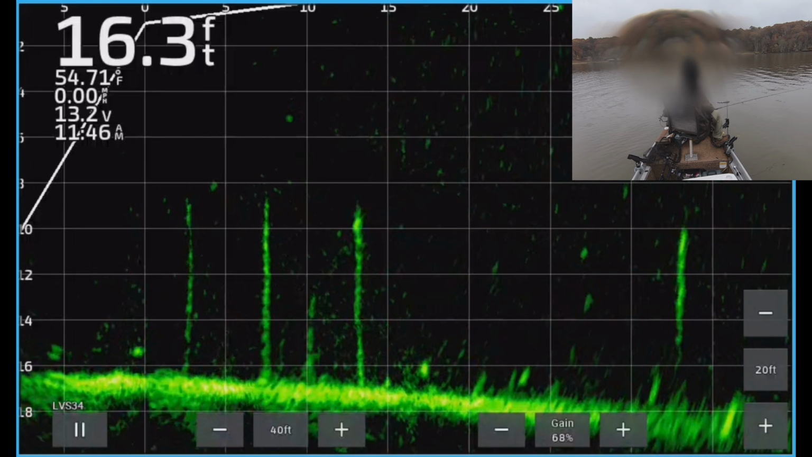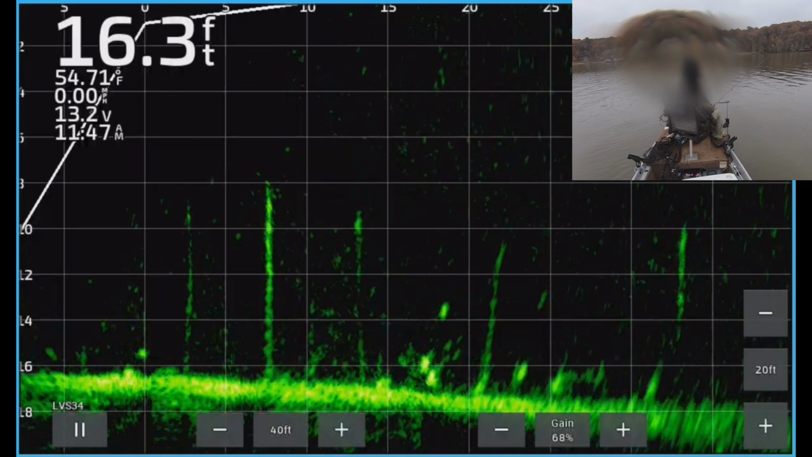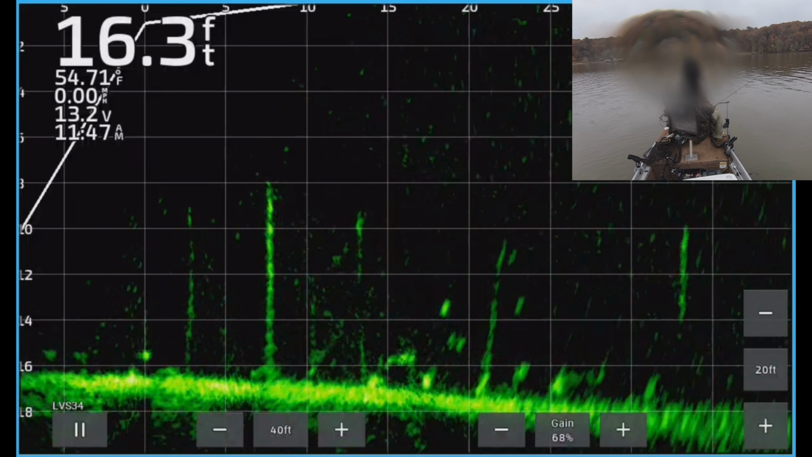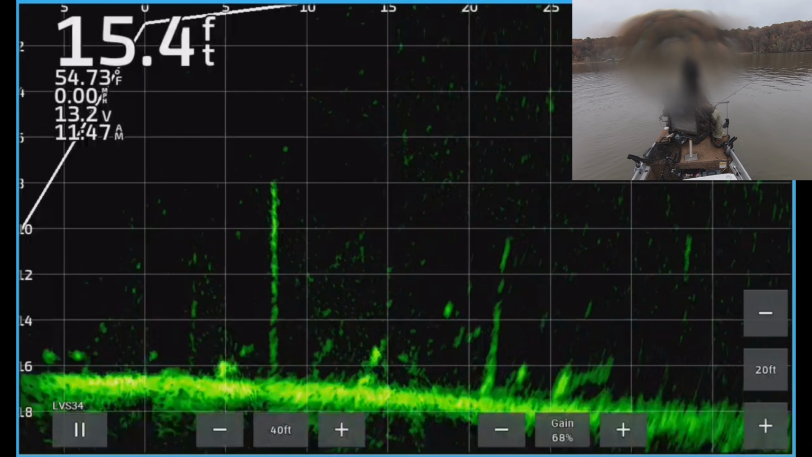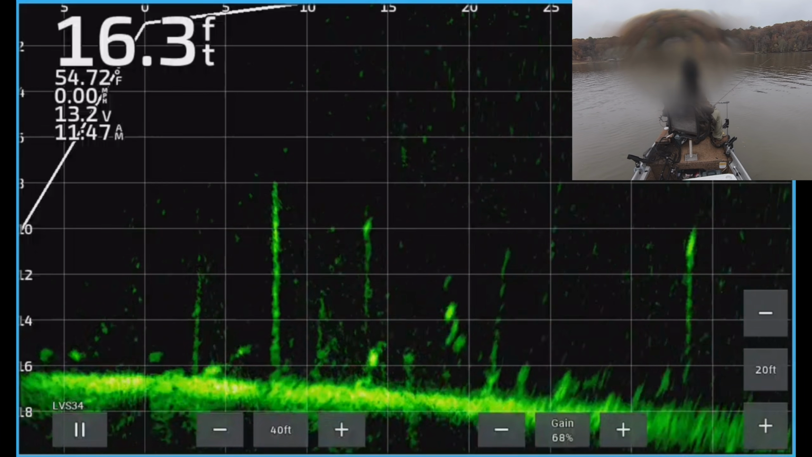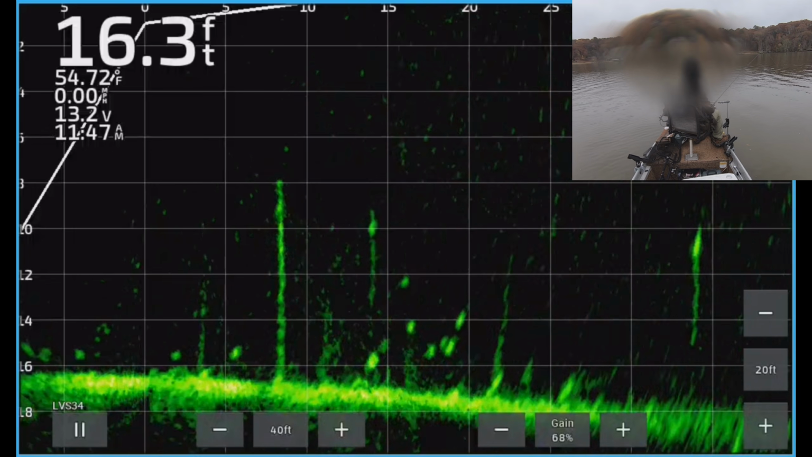Yeah. There's a few good marks down towards the bottom. I'm always scared those are going to wind up being gasper goo or drum. I guess the same fish. But down towards the bottom. There's a lot of them in this lake, but they're usually towards the bottom.